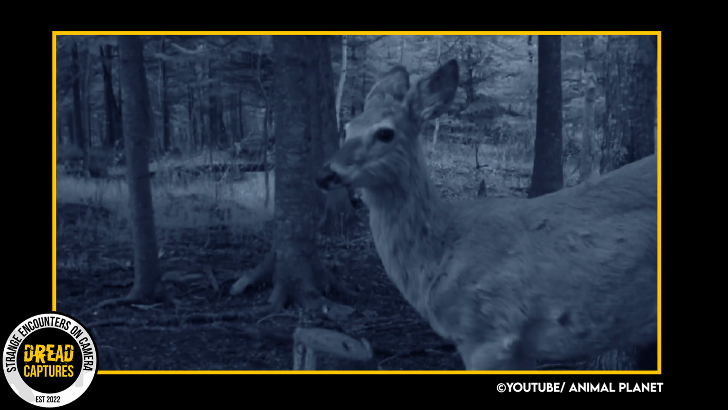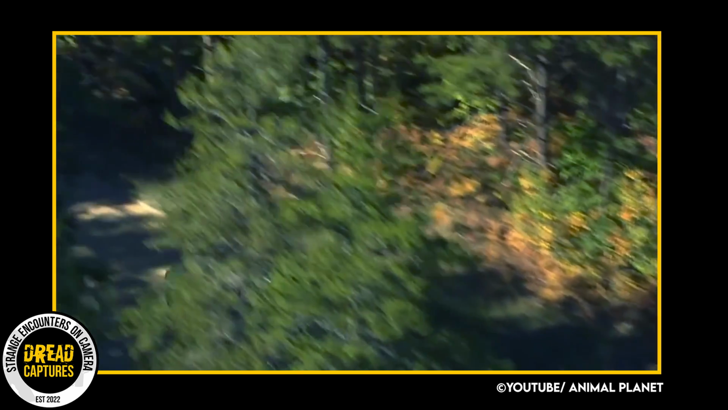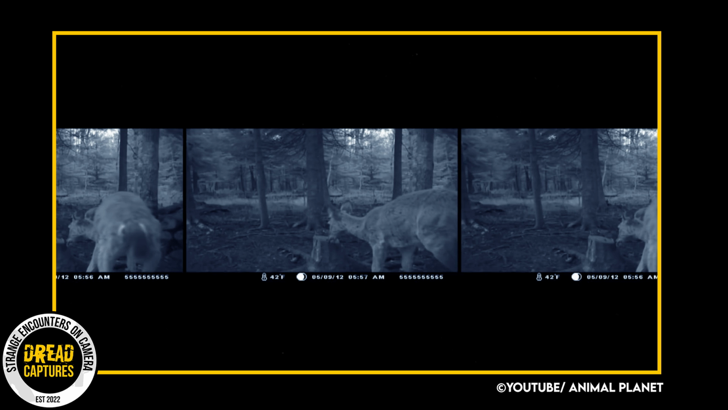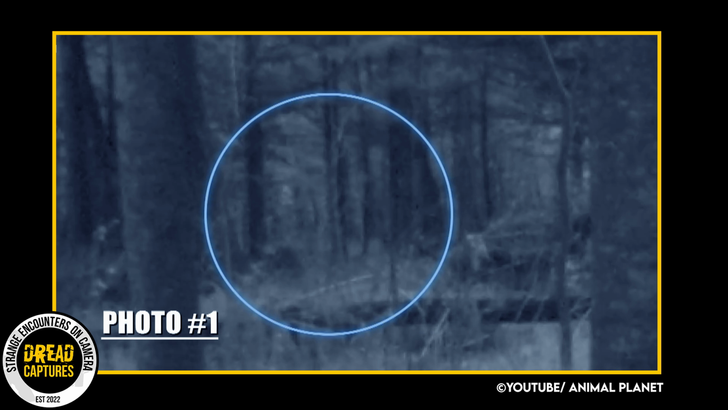But this next trailcam capture is a pretty convincing one. A hunting guide named Craig Salk, who owns 80 acres of land in the Upper Peninsula in Michigan, has put up trail cameras on various parts of his property. He just loves to track the game that is moving through the woods. Craig caught a figure in the background of one of his trail cameras, and it's either a human or a Bigfoot.